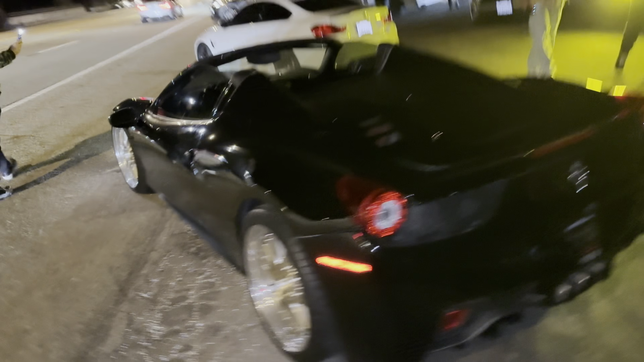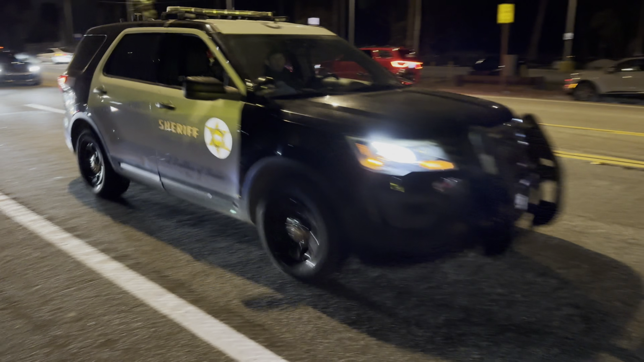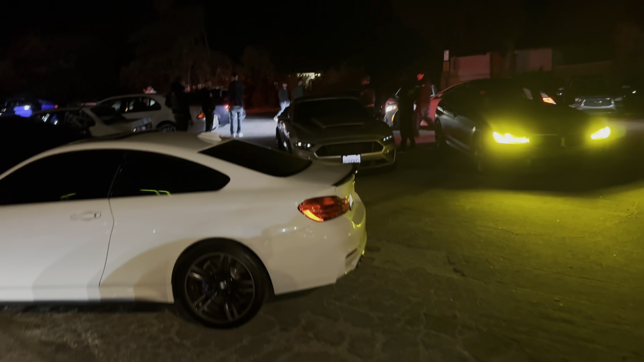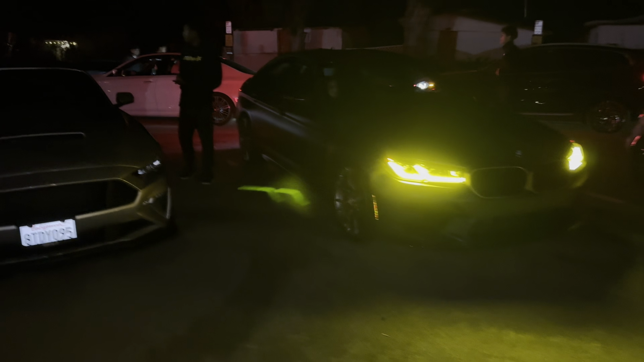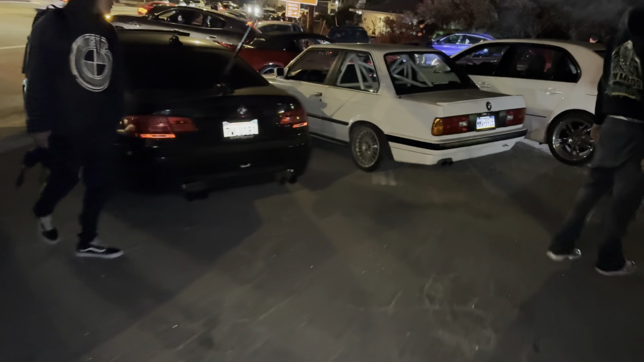Look at that. Damn, that Ferrari looks hard. Oh, got the boy. They ain't playing out here. Sheriff. Look at that BMW though with the yellow daytime runnings. DRLs looking clean. E30. E92, 335. Sheesh. Boys came out and shine.